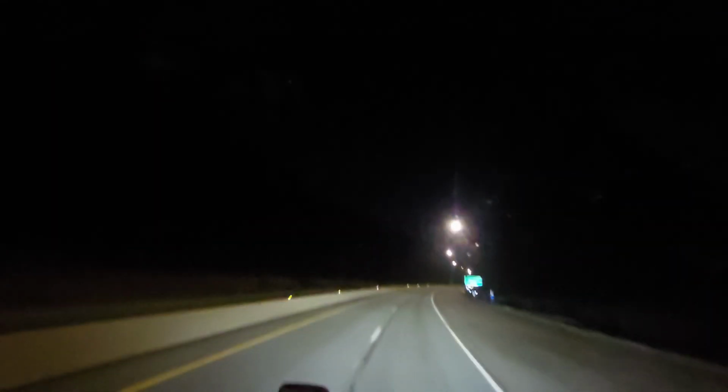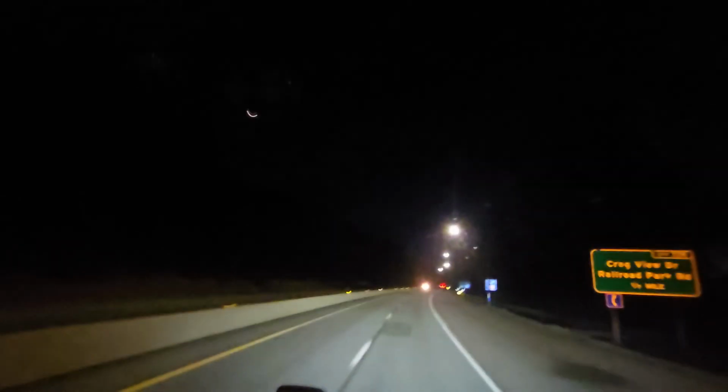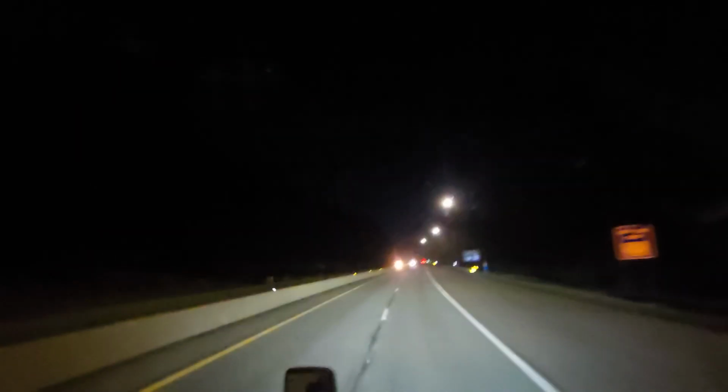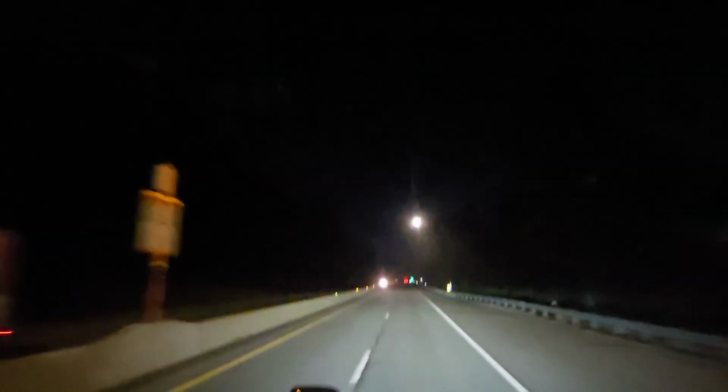That guy whipping around the corners. Hey, when I was in the drive-in, I used to whip around the corners too. I didn't really worry about the curves too much. I did, but not like I do now.